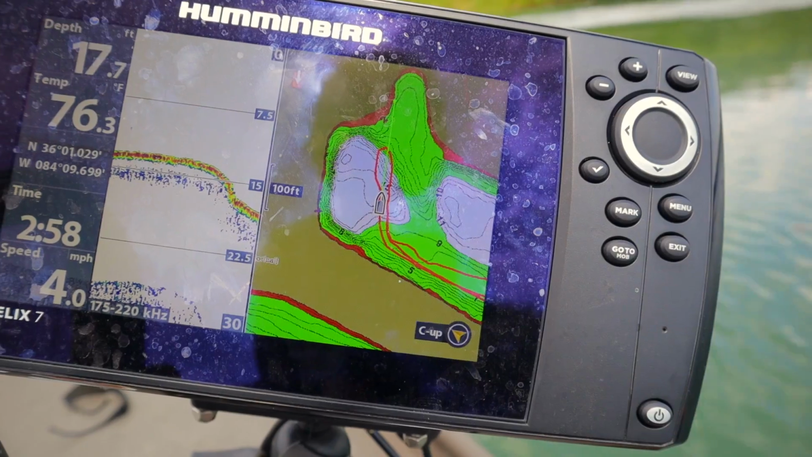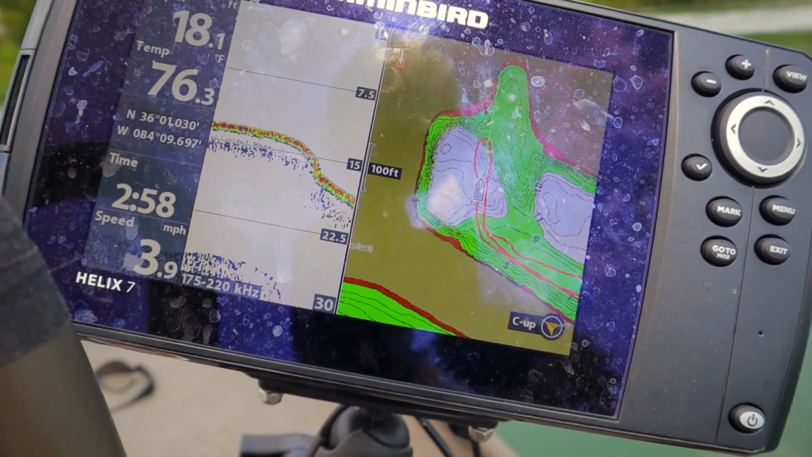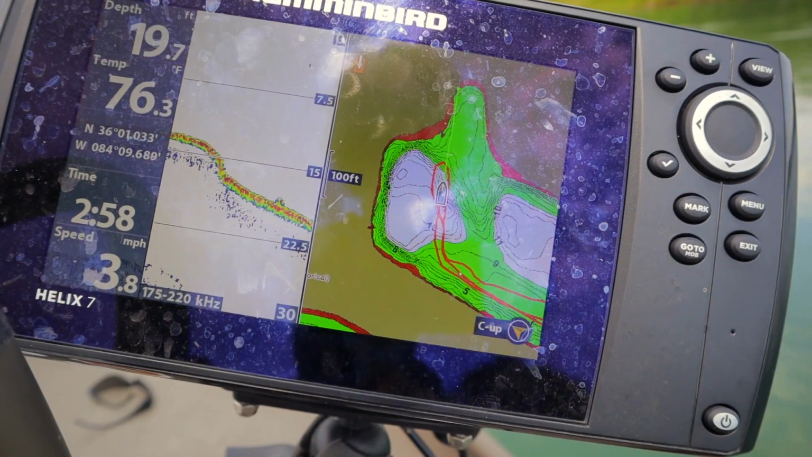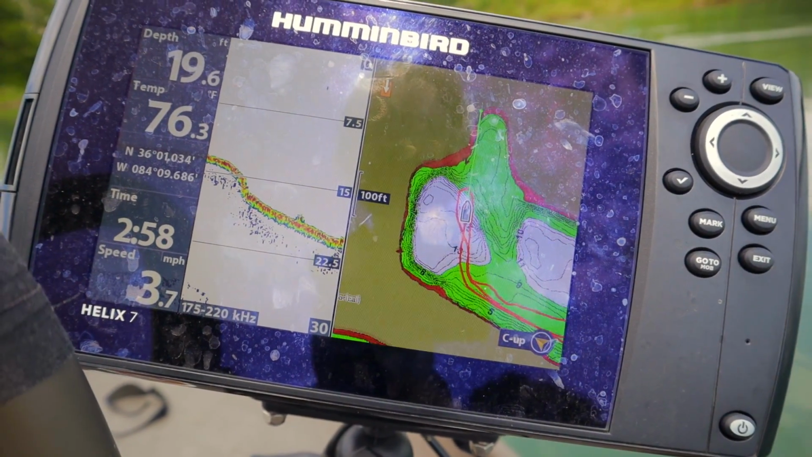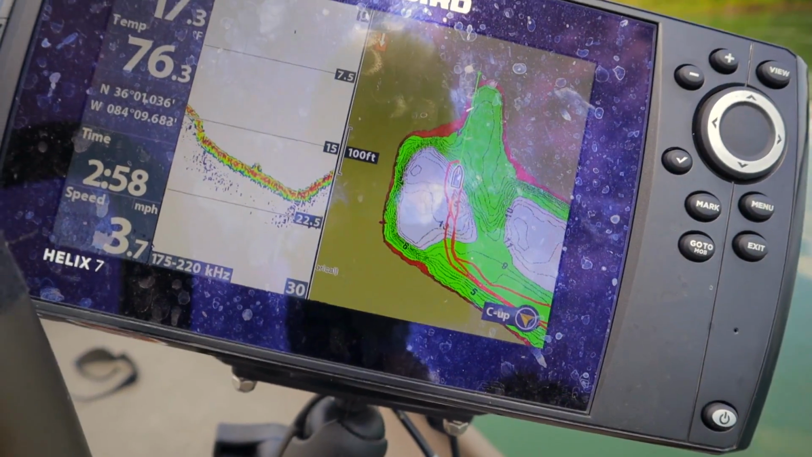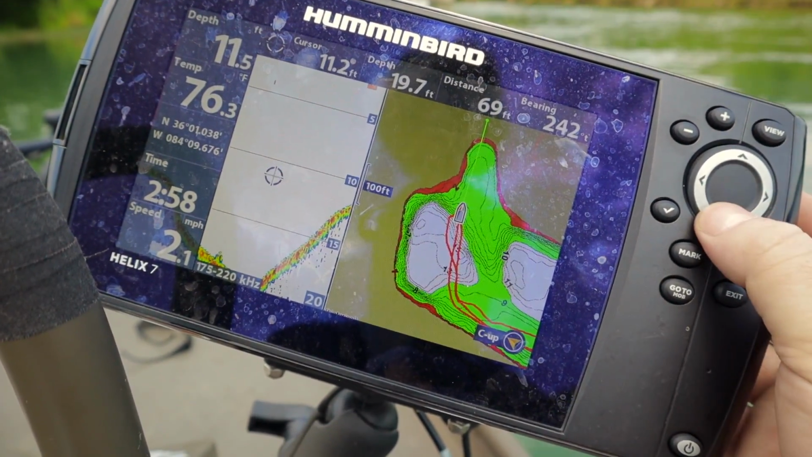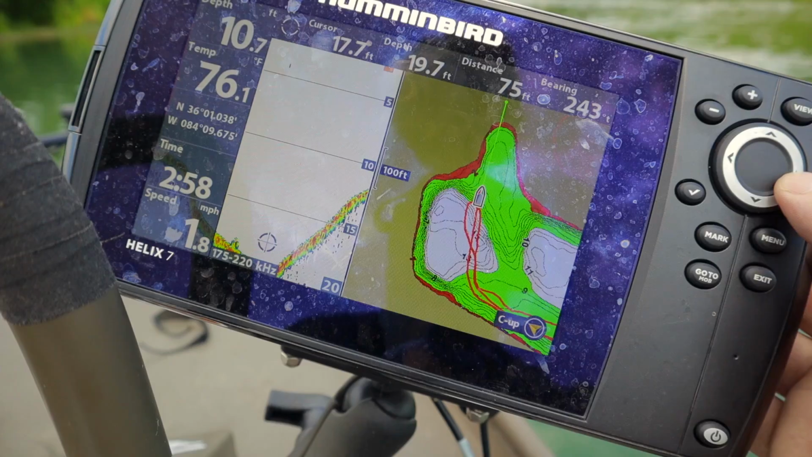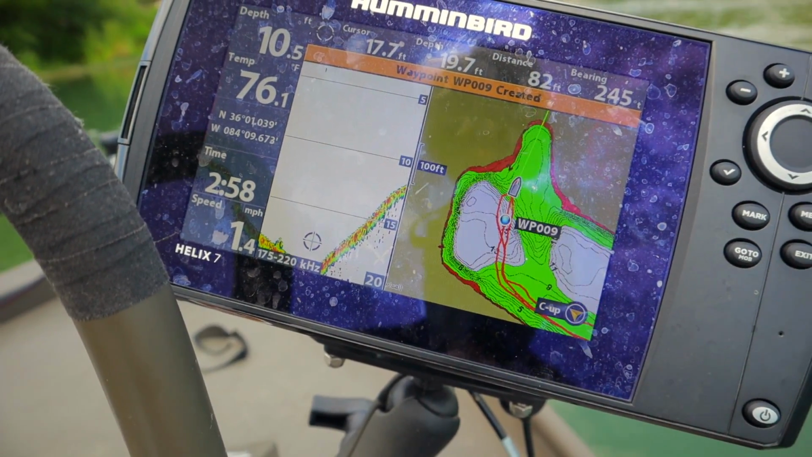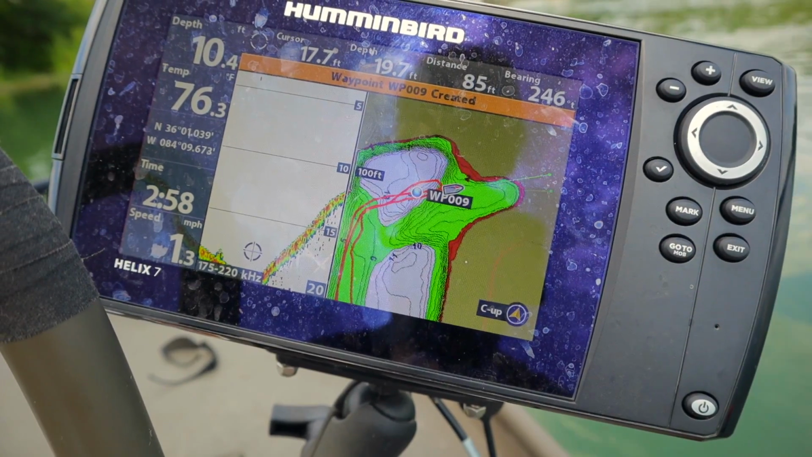Slow down a little bit. And I'm going to try to catch this right when it starts going up. Right there. What I can do, I can take this and mark it right there. And now it's marked on my map.